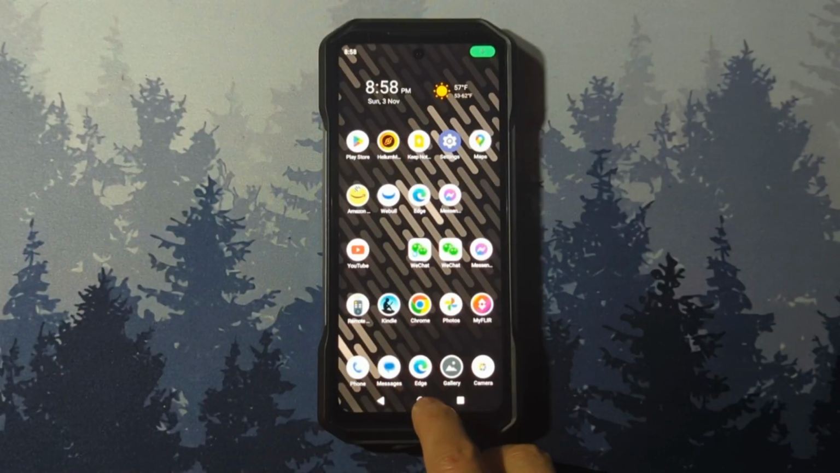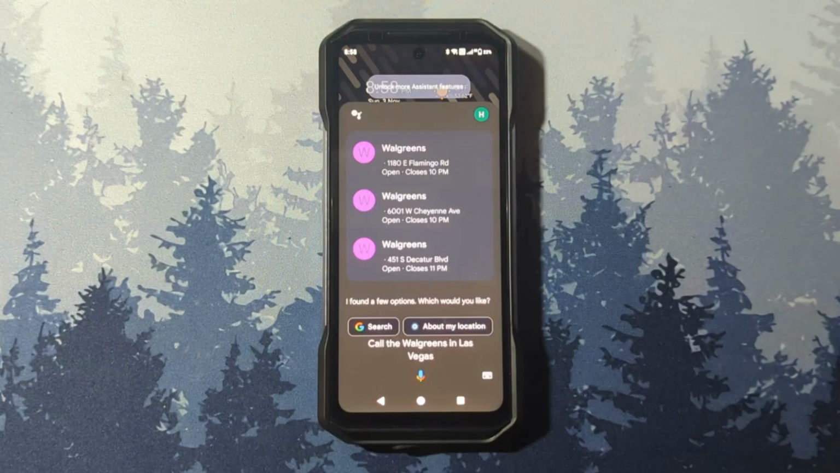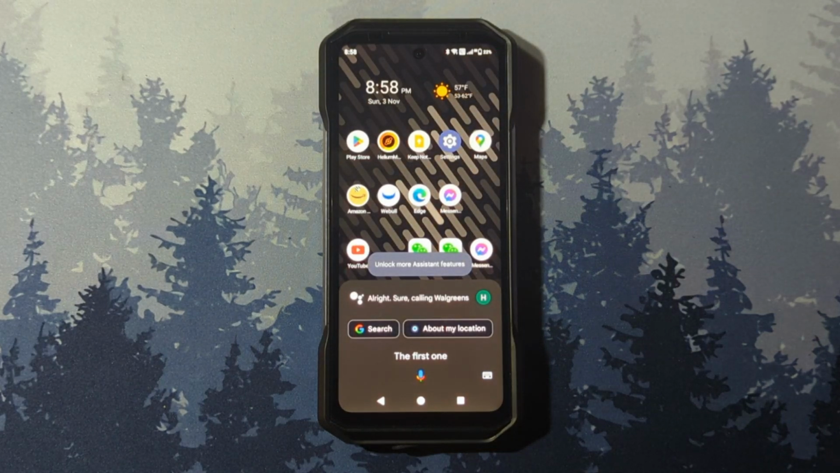Lastly, let's check out some phone calls since this is a phone after all. Here's how the speakerphone sounds like.